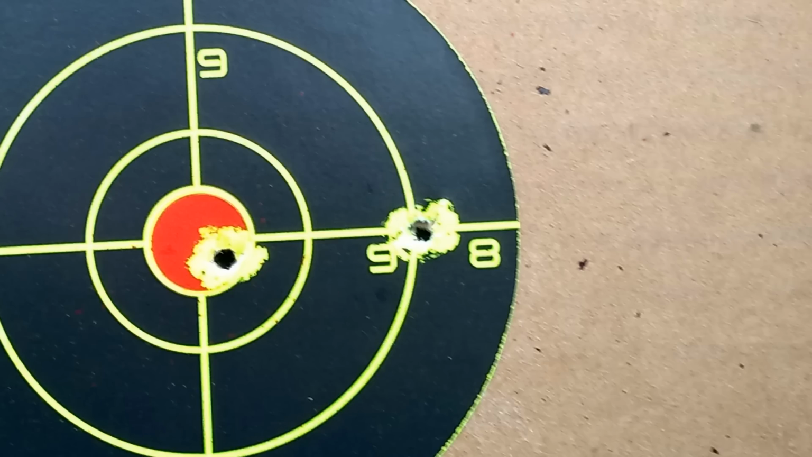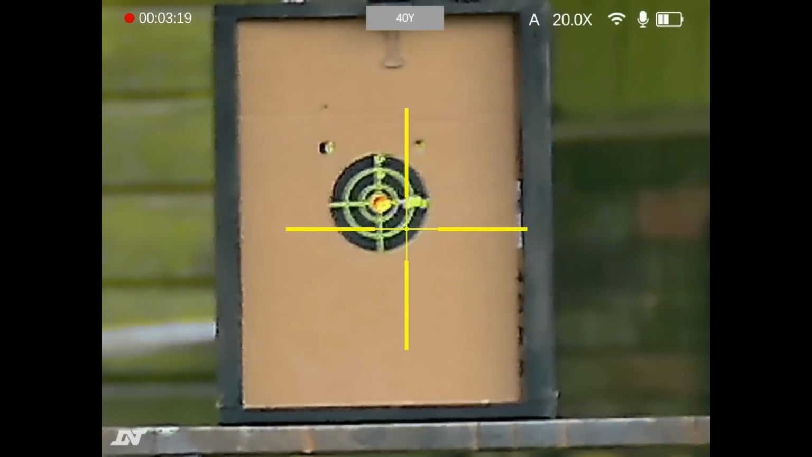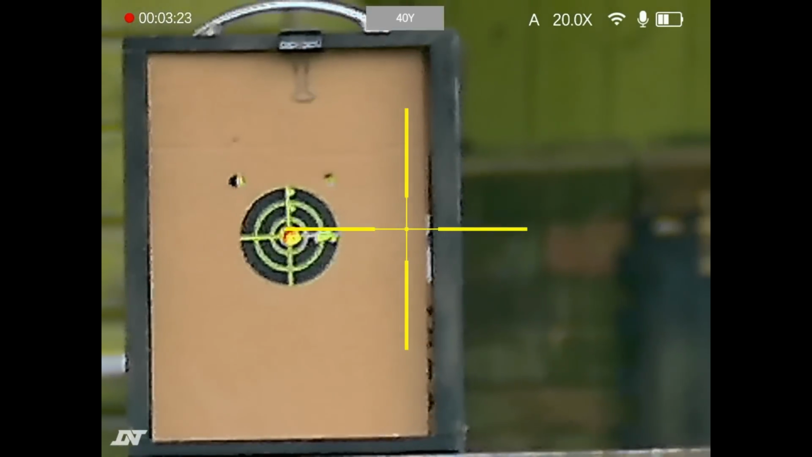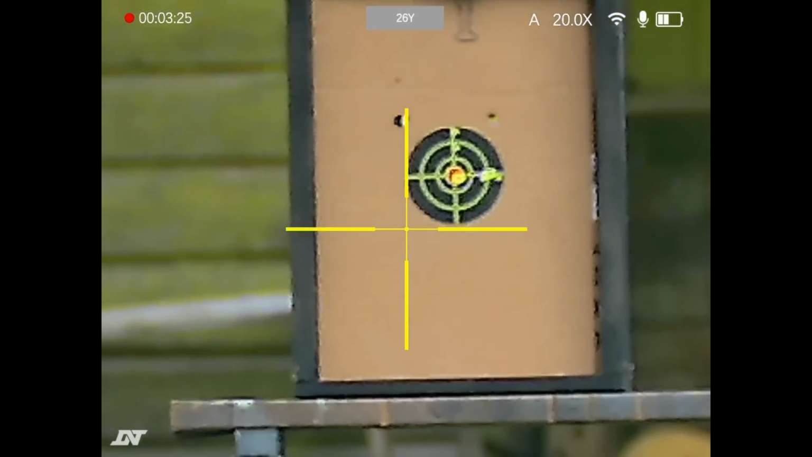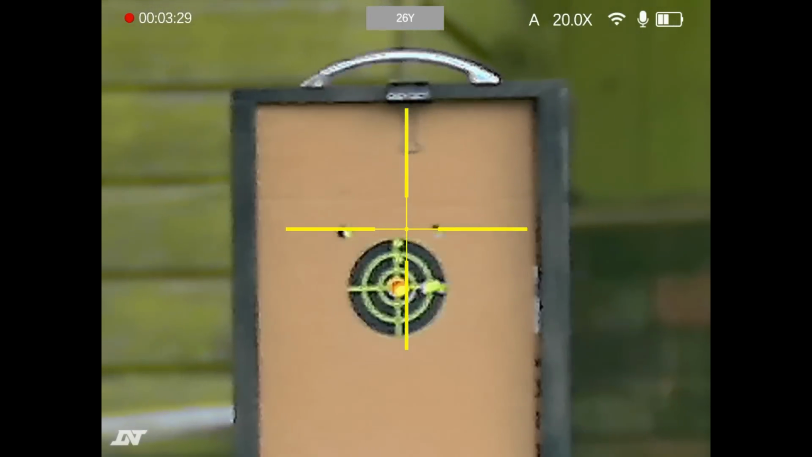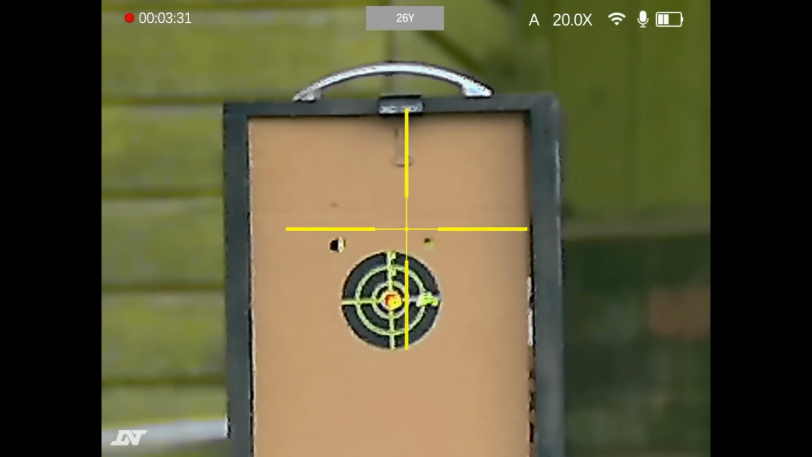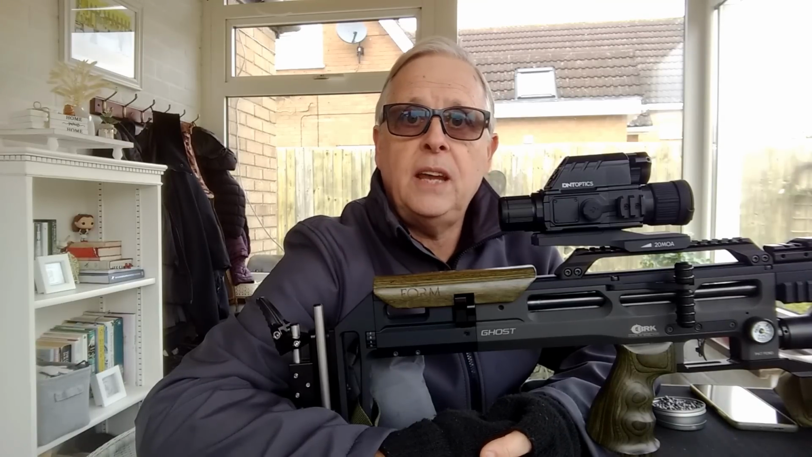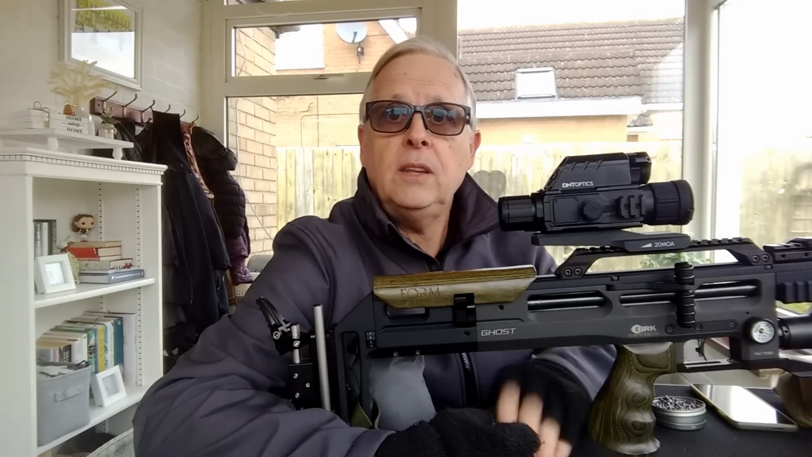So that actually worked quite well using the manufacturer's BC. Actually, it's not far out at all. You can see that's spot on. So that's how the three different methods of using the LRF along with the ballistic calculator work, and it seems to work okay, doesn't it? Well, that's all the functions tested then. You've seen exactly what I've seen, so I guess now it's time to get back inside in the warm and talk about the pros and cons, and give you my view of what I think of this ThermNight.